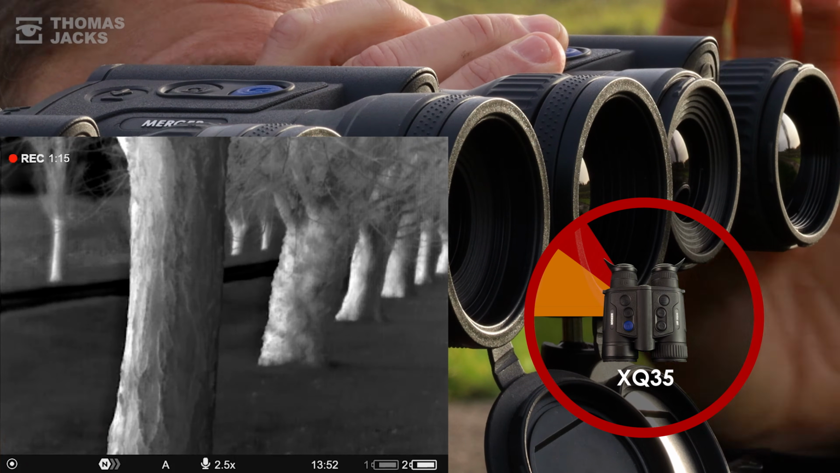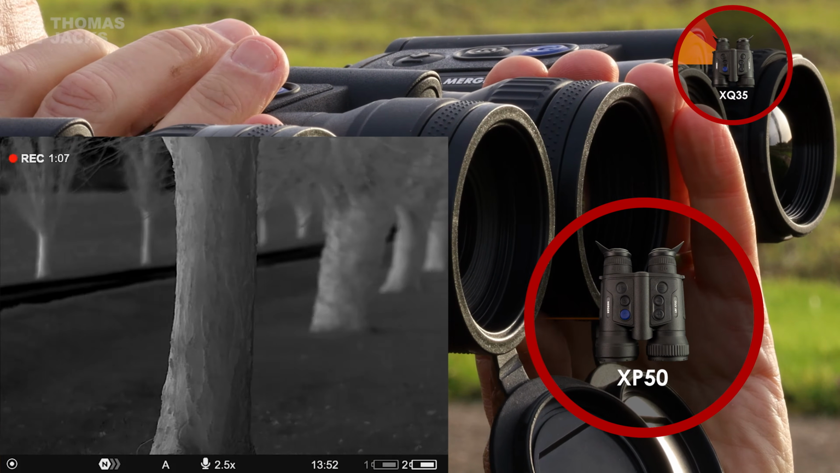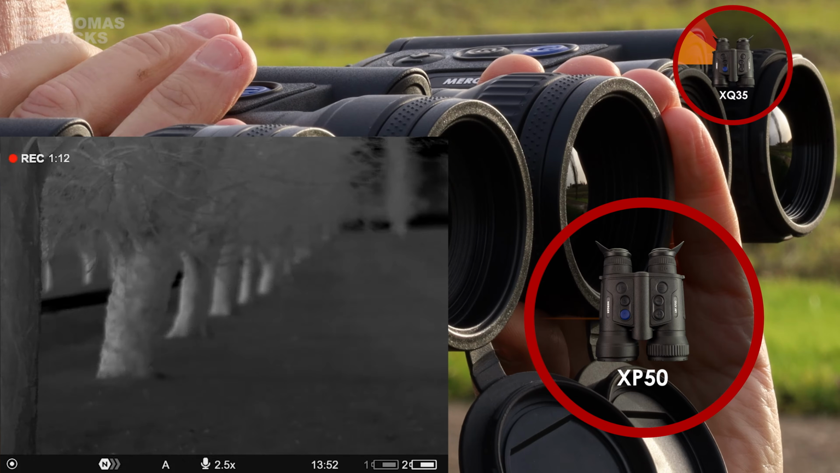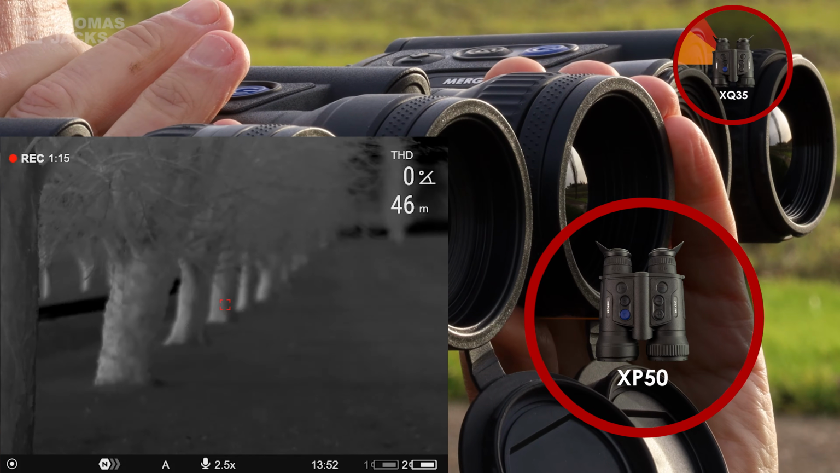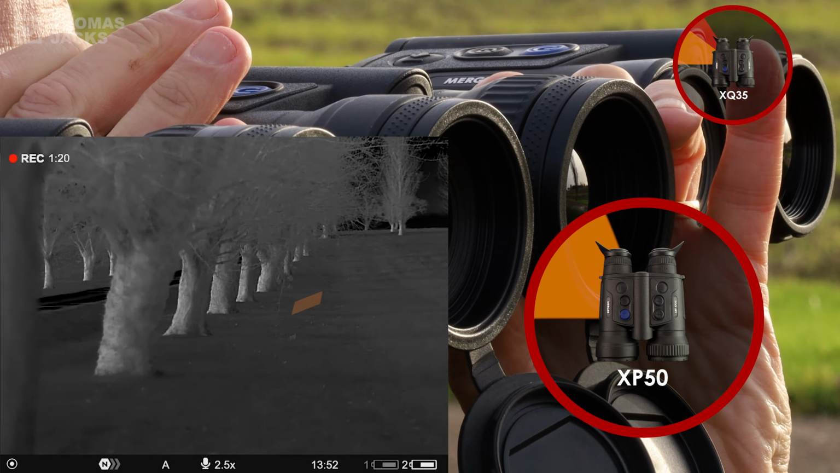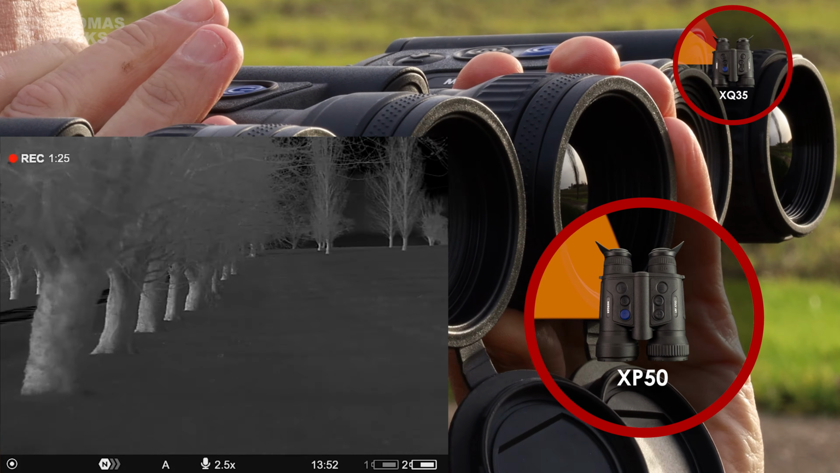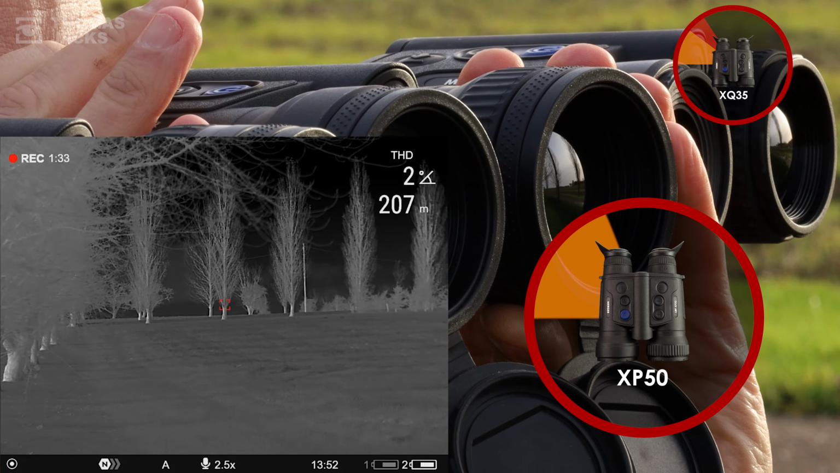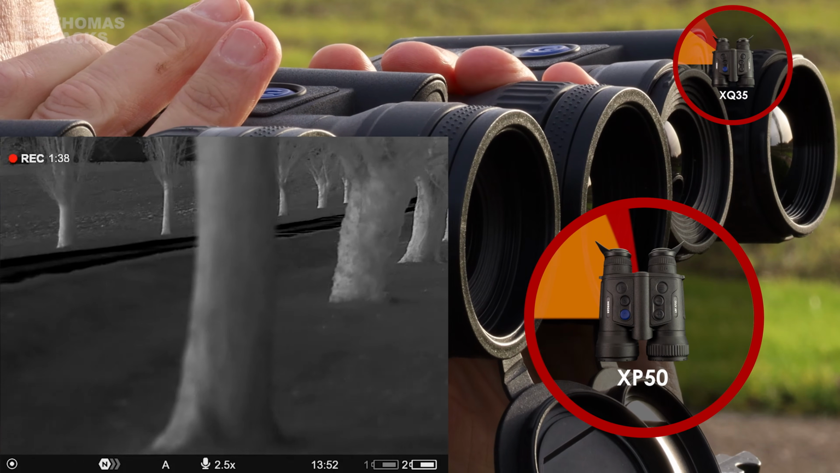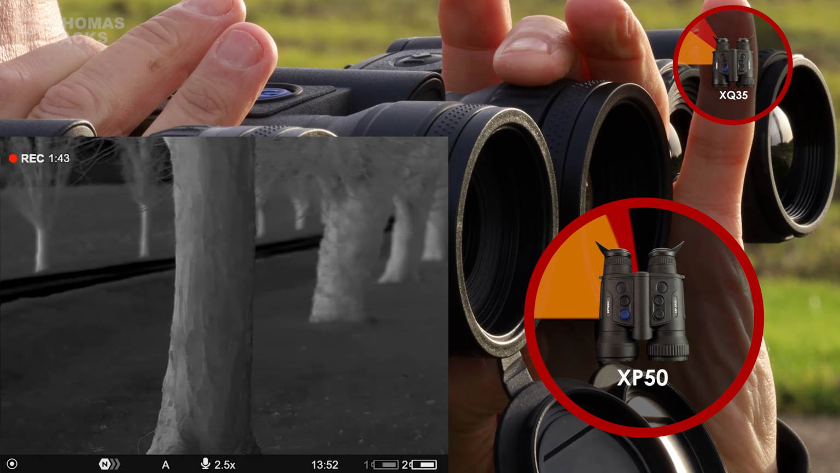So how does the Merger XP50 compare? Like the XQ, the XP has large 17 micron, good all-weather pixels, and this bigger sensor packs in noticeably more detail. Check we've got the same tree, and here's the focal shift. Compared to the XQ, this needs a little more movement at closer range, but it's giving us loads of focal depth. Move out to 200 meters, there, and the shift in focus is subtle. That was easier than the XQ and gave us a bit more in focus. The big pixels definitely working in humidity, most noticeably above 50 meters.